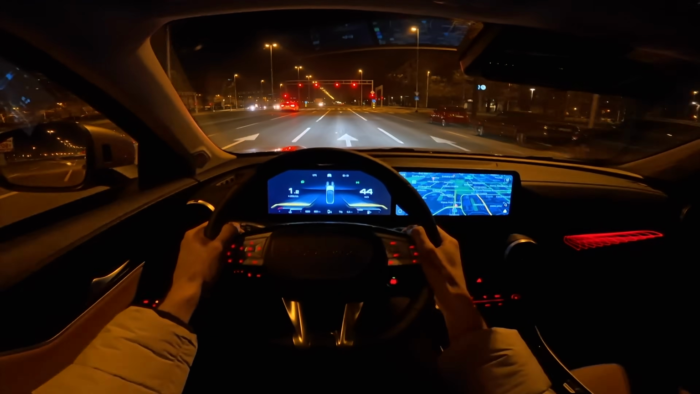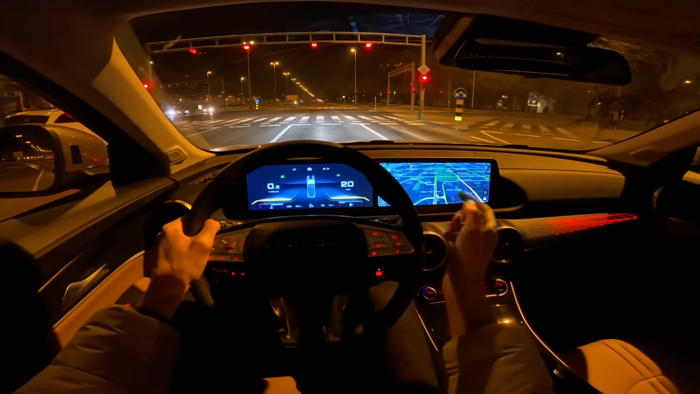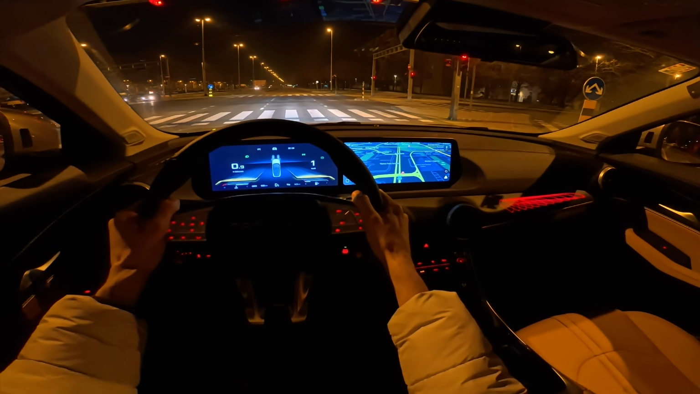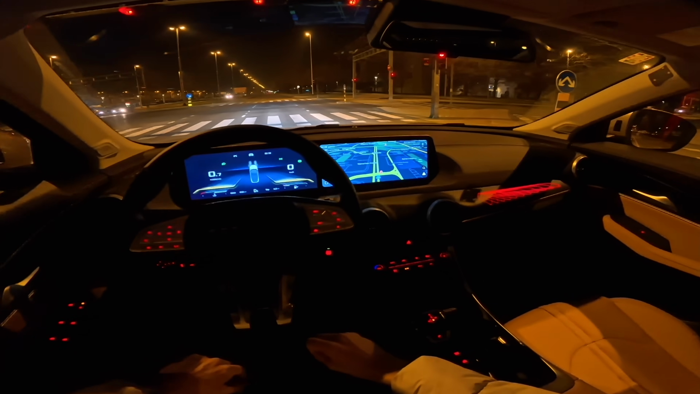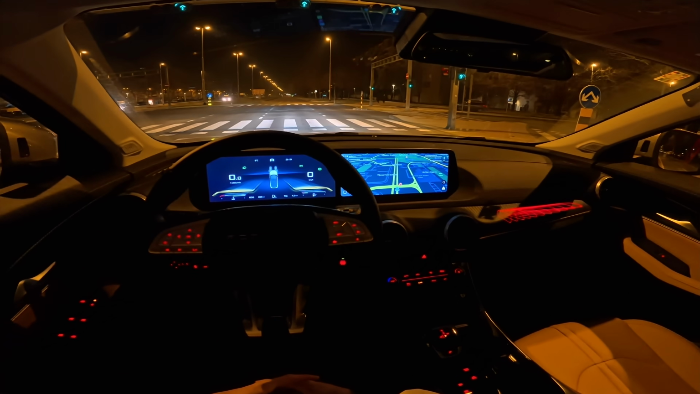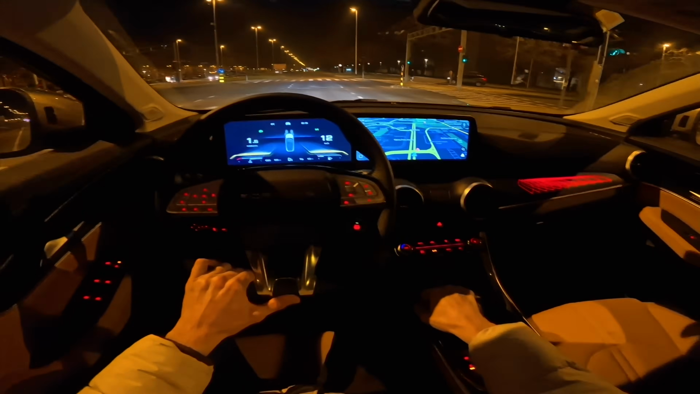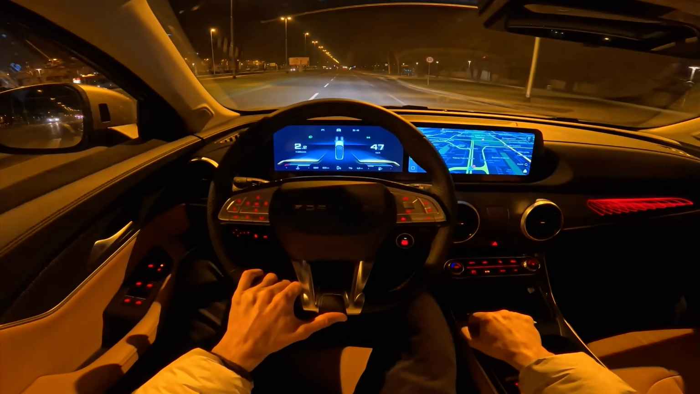My lowest fuel consumption was 5.4 liters. Last year when I tested this same engine, just in the exclusive trim, it was around 5 liters. So it depends on the traffic maybe, and outside temperature. But yeah, see, because of this I can't see the traffic light, but it's fine.